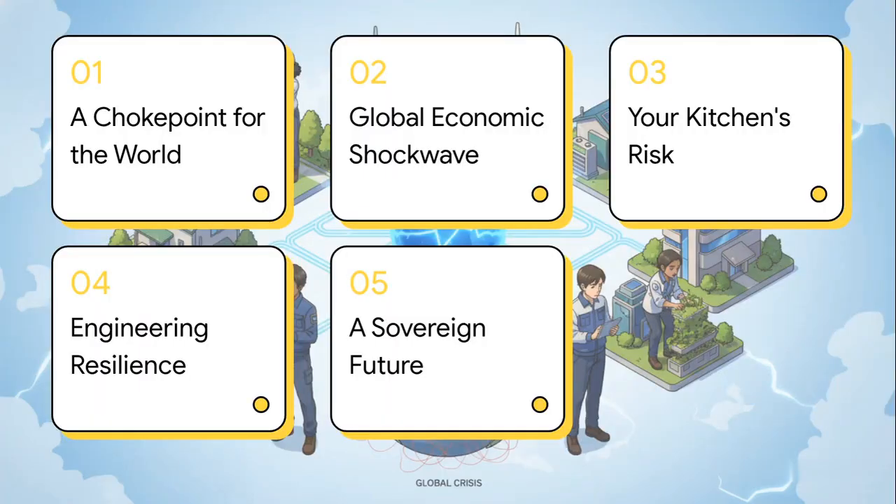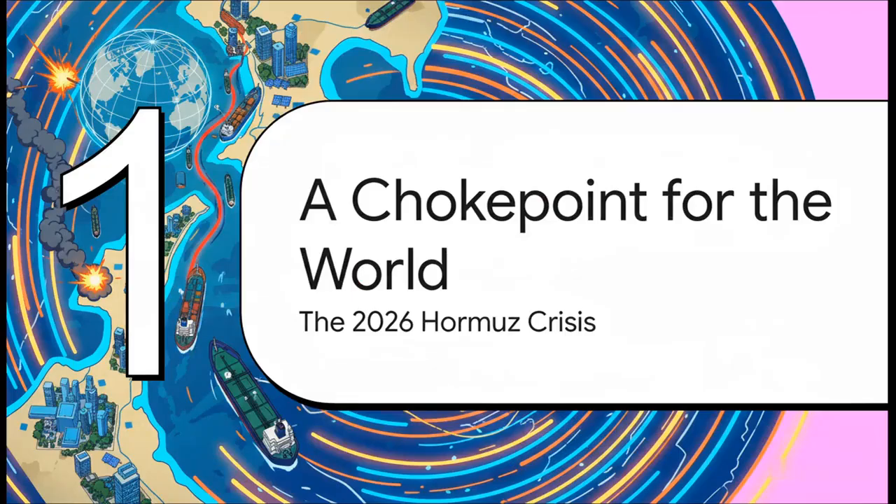So, here's how we're going to break it down. We'll start with that global choke point, then trace the economic fallout. We'll see how that chaos creates a real risk in your own home. And finally, we'll explore the engineering that can build us a much more resilient and independent future.